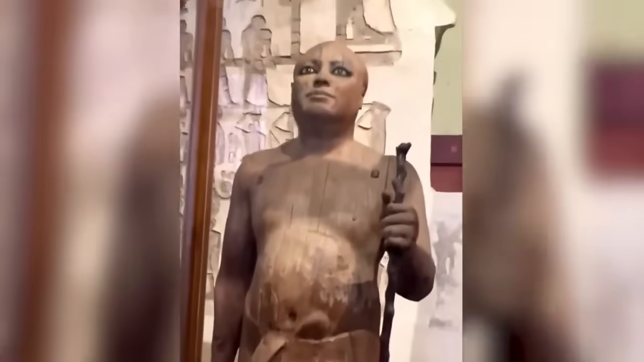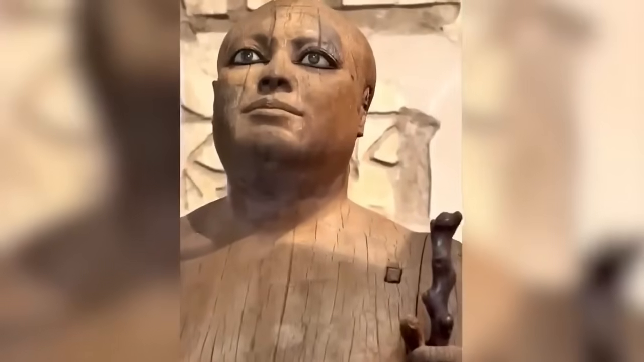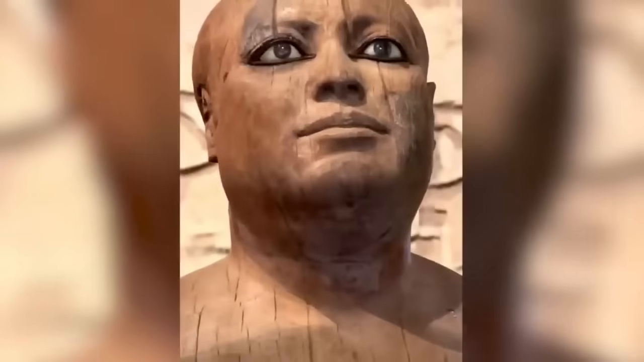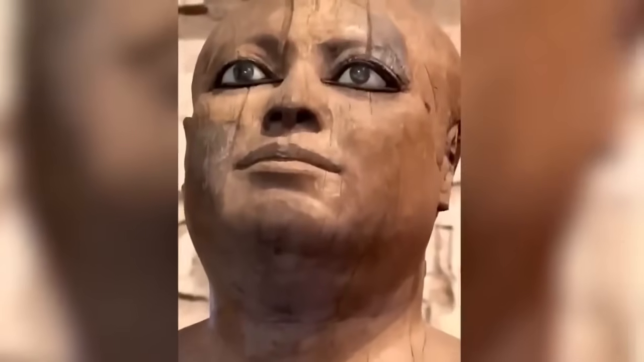Ancient Slayer, but the most striking feature of the statue is no doubt its eyes. Made with sycamore wood, the fact that they are still present in almost their original form is quite impressive, as the researchers are trying to figure out the secret ingredient used to keep it so long-lasting.